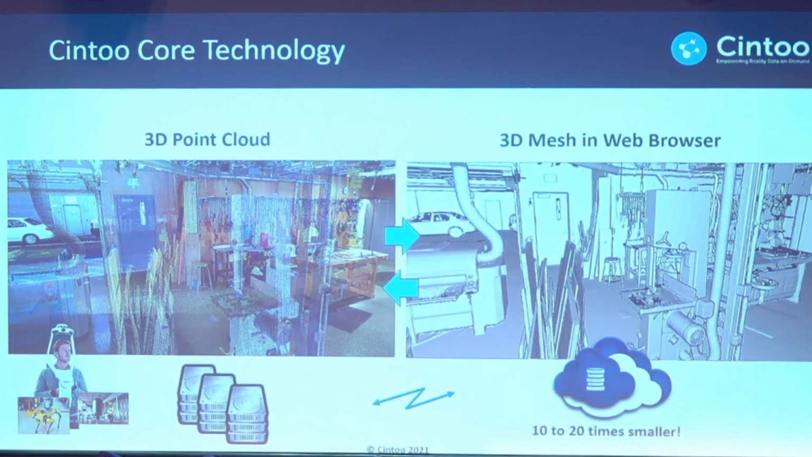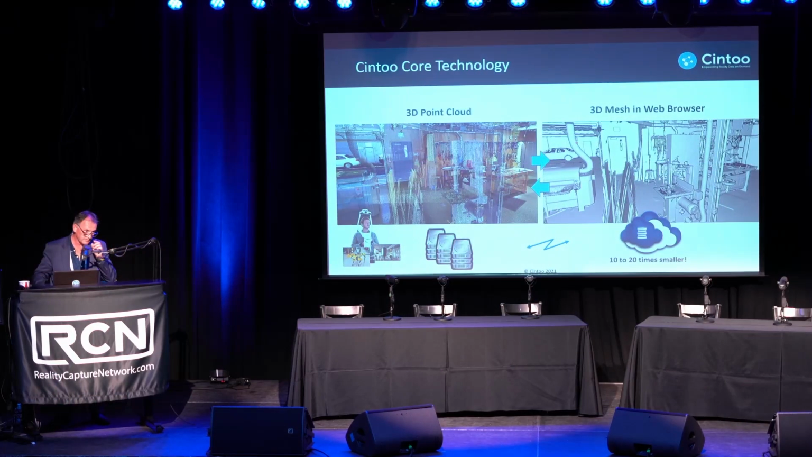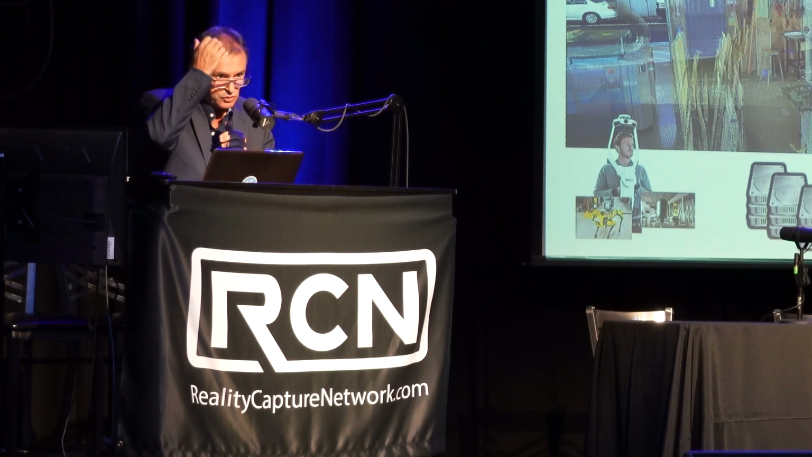And the core technology behind Cintoo Cloud is this capacity we have to turn a point cloud into a high-resolution 3D mesh. So yeah, this is a technology that has been developed by a lab in France for about 10, 15 years now. So we will take each scan coming from a static scanner, we'll turn it into a very high-resolution mesh. And by doing this point cloud to mesh transformation, there will be 3 major impacts.